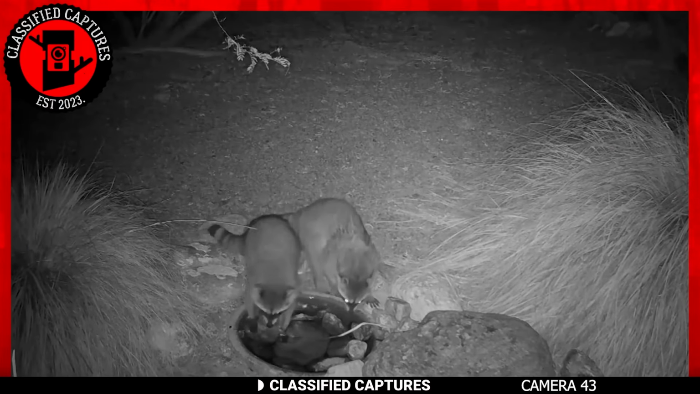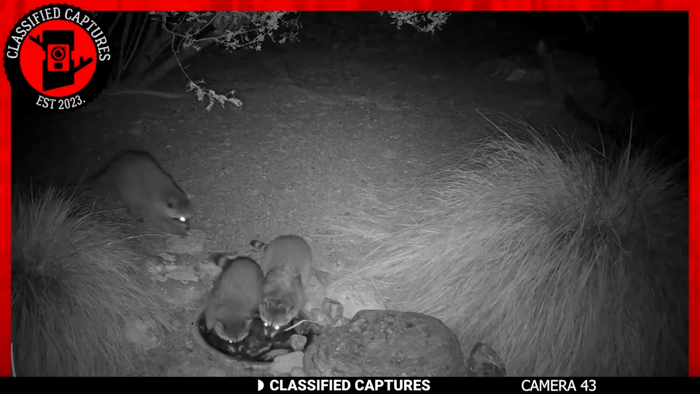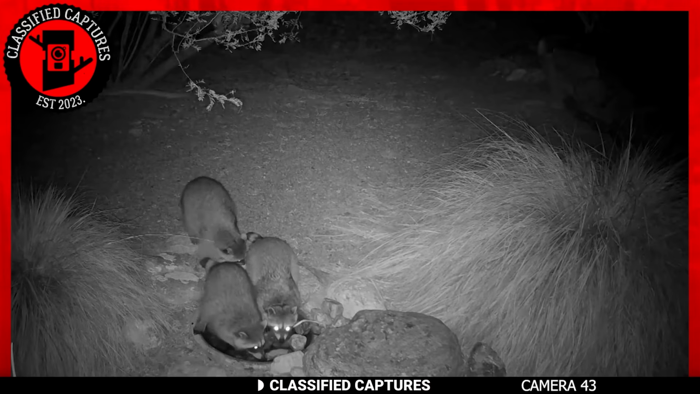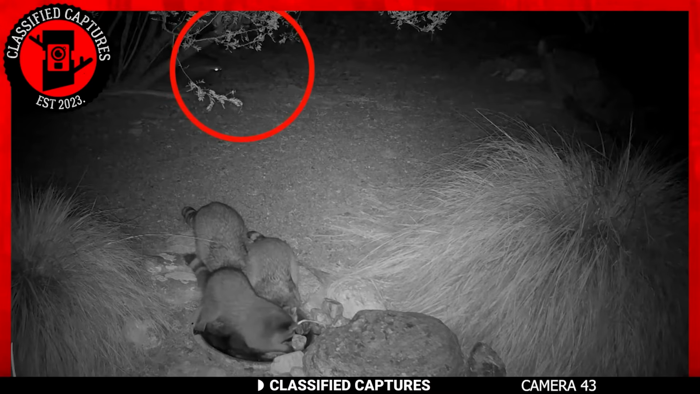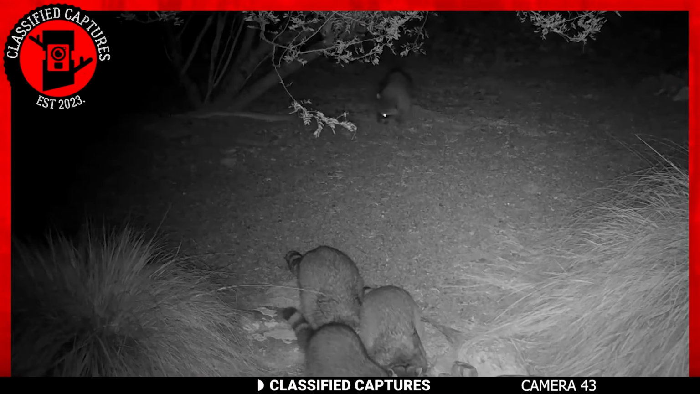Have you ever witnessed a battle for survival in the animal kingdom? The surprising twist captured on this Trailcam footage is not one to miss. A group of raccoons were trying to drink when they noticed a strange presence lurking in the bushes.